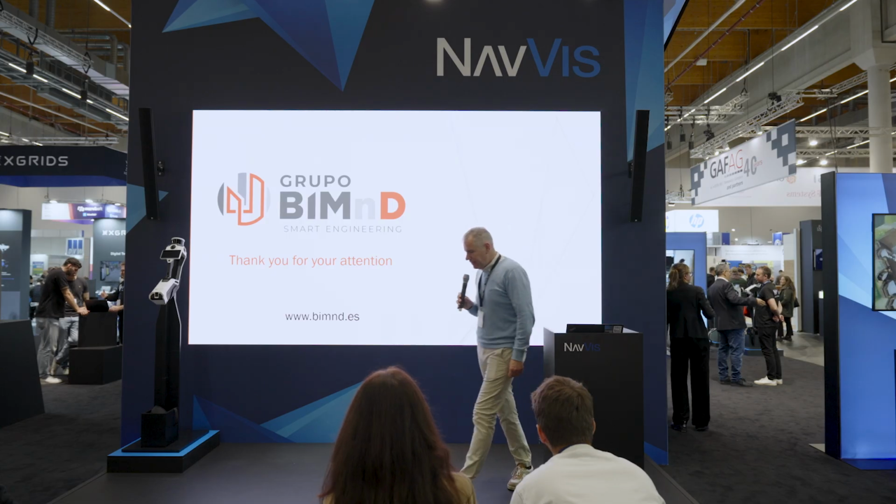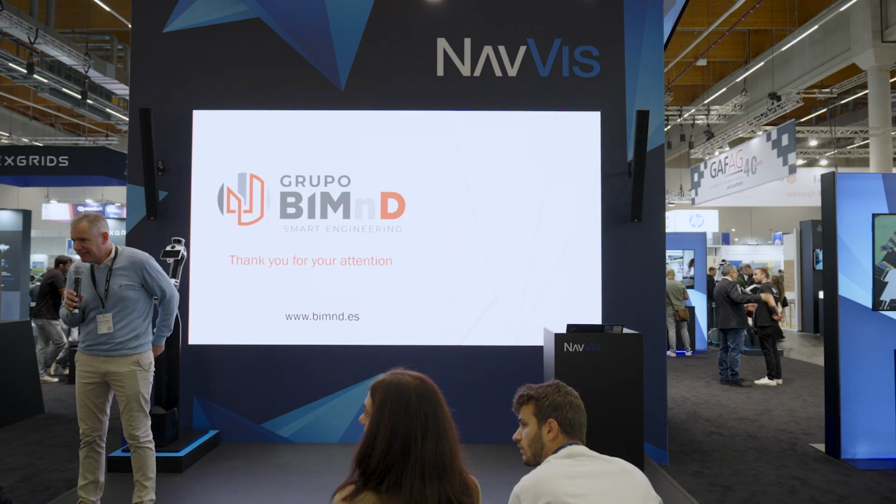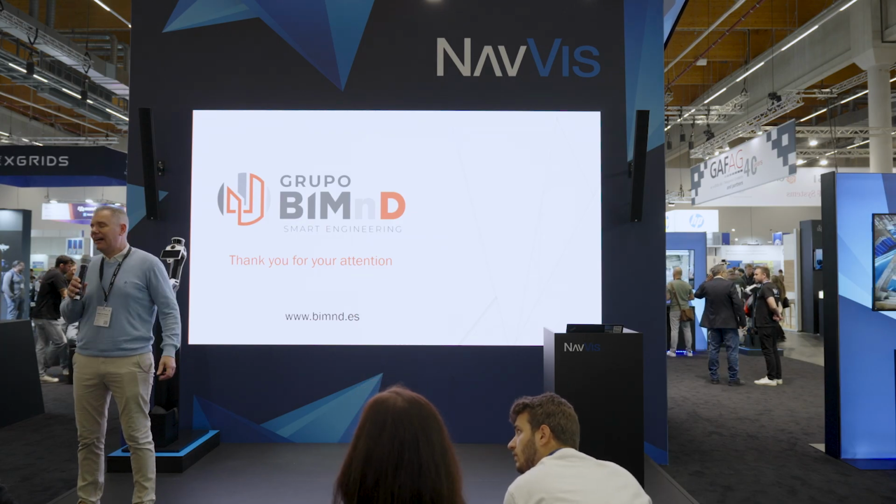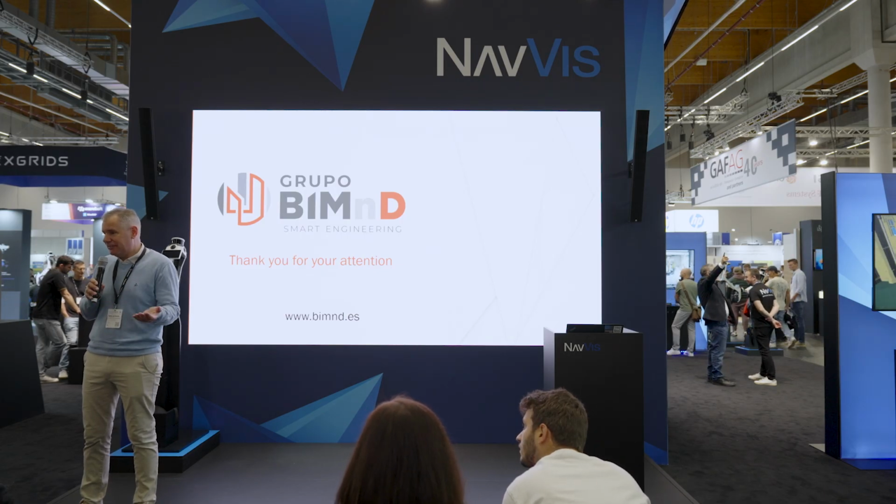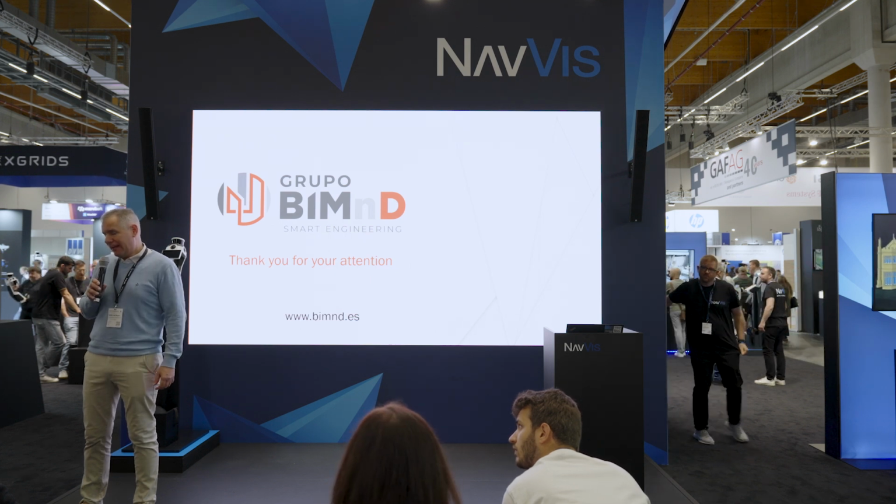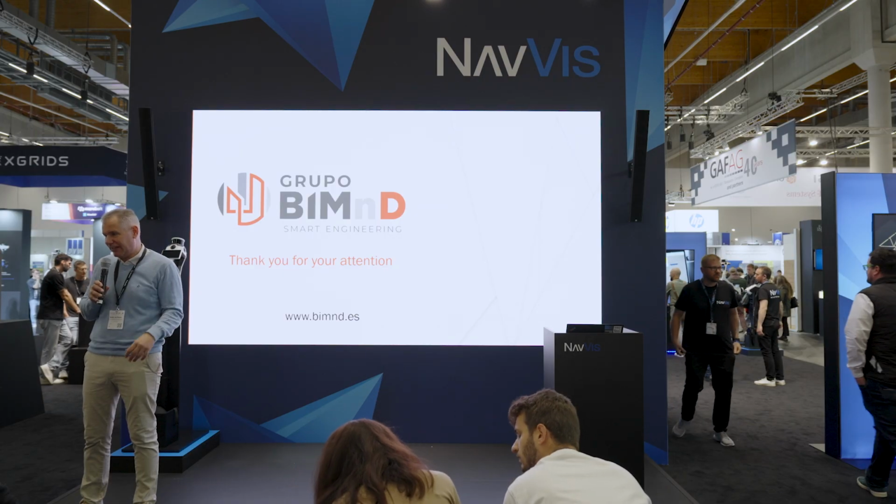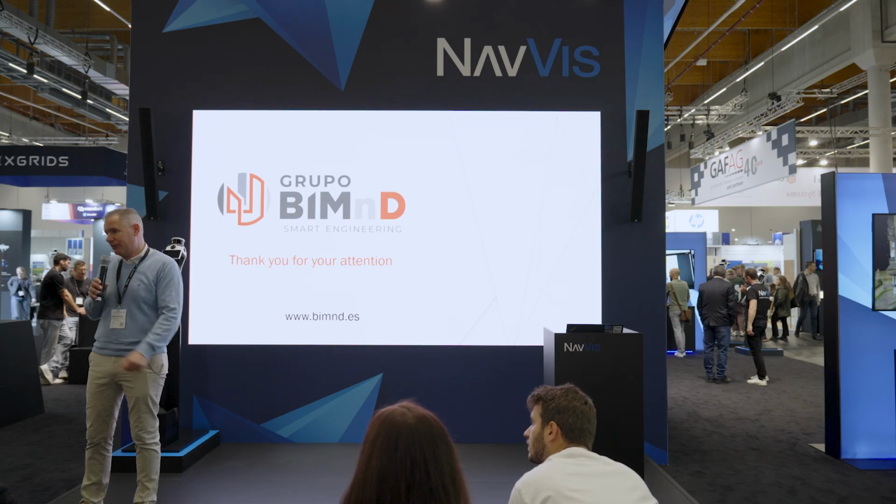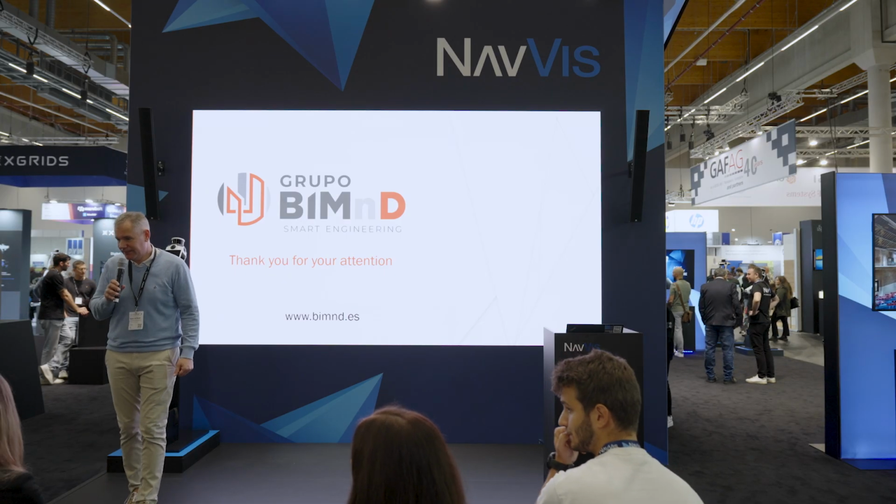Yes, of course, we orientated and looked at different solutions, and for us the NavVis gave the best results. I think because it has two LiDAR devices, and of course the system for the processing. But for us it was the best quality, so that's why we chose the NavVis. Thank you so much.